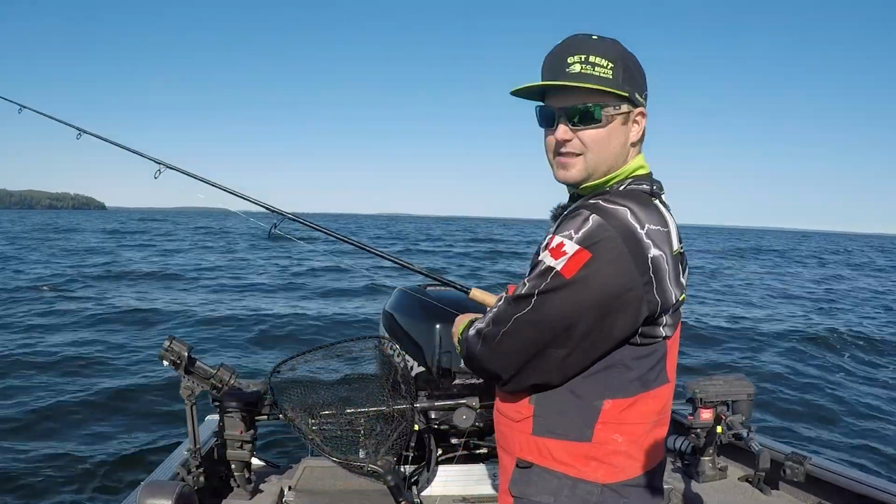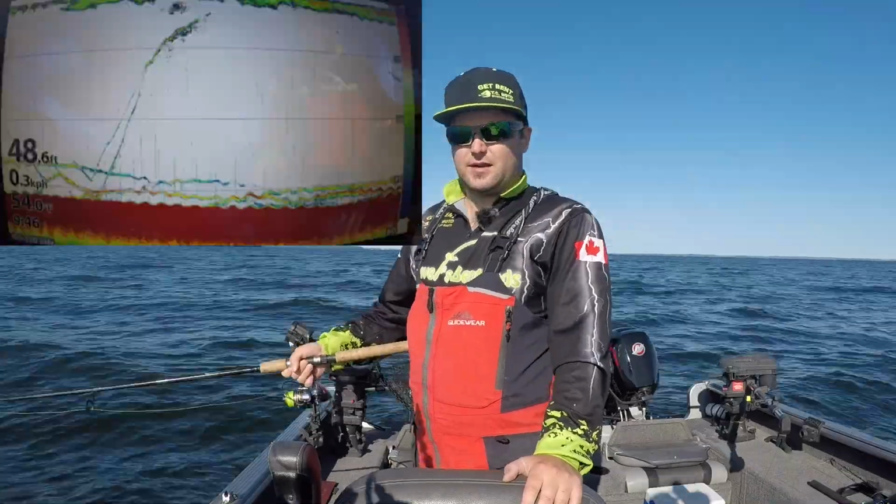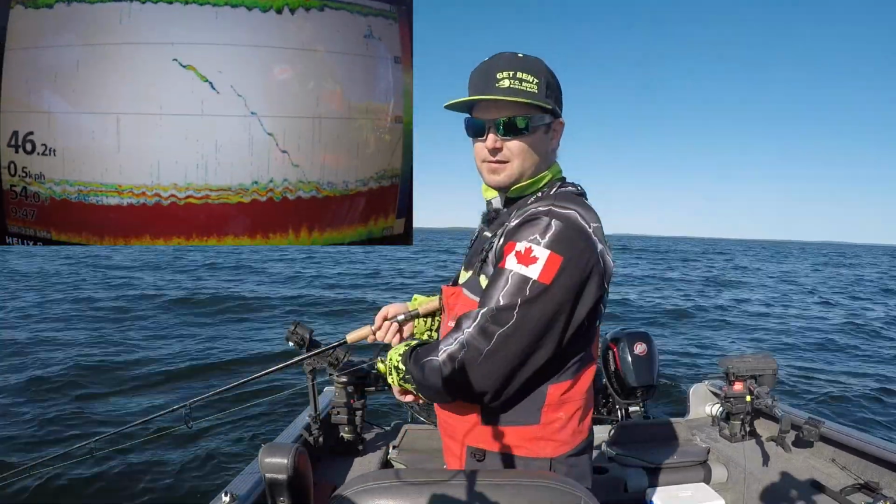There we go, we got the easy catch on our release that time. Just a 23, 24 inch lake trout. We'll drop back down there and see if we can get another one here.